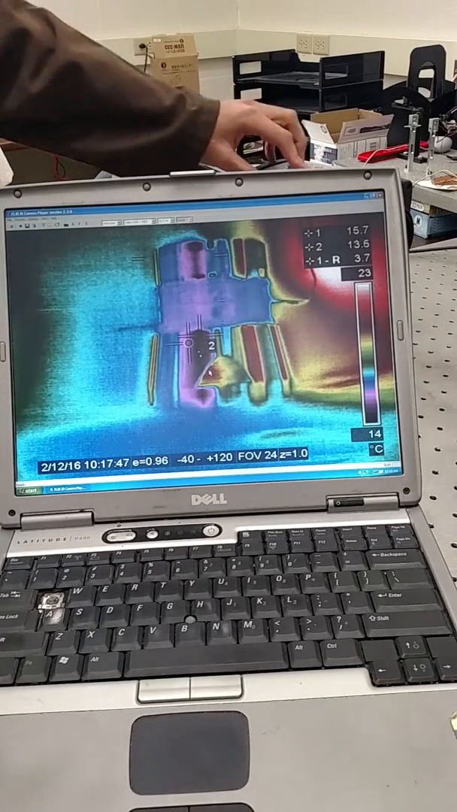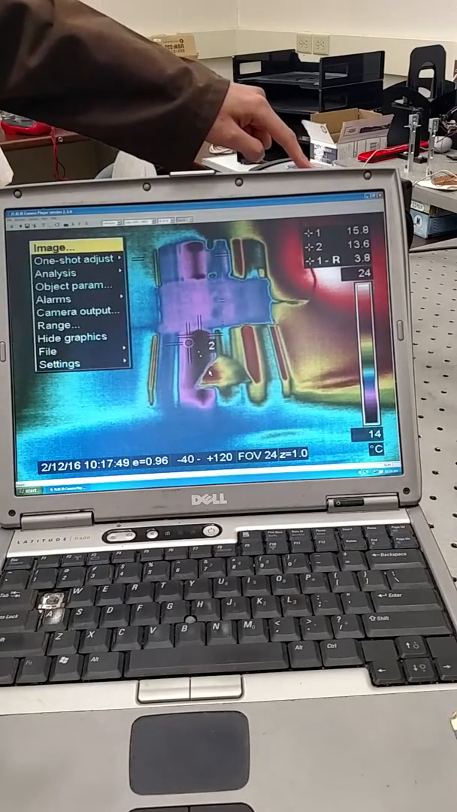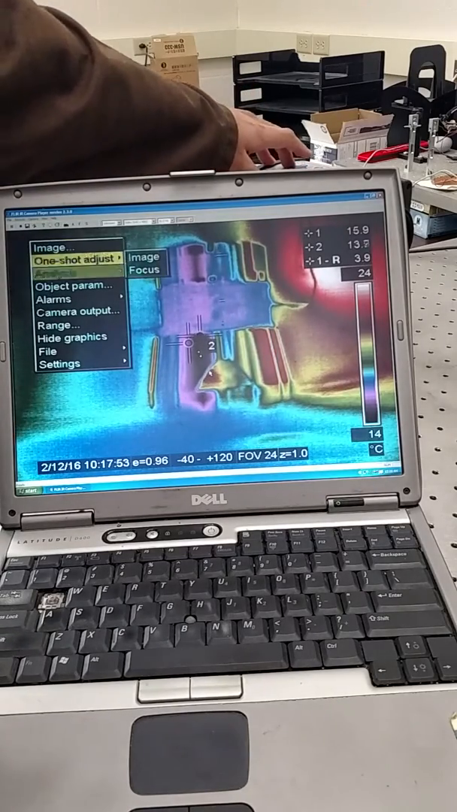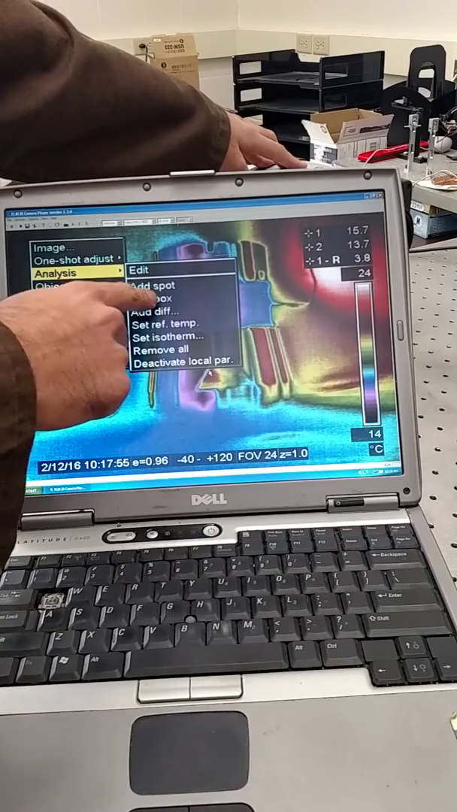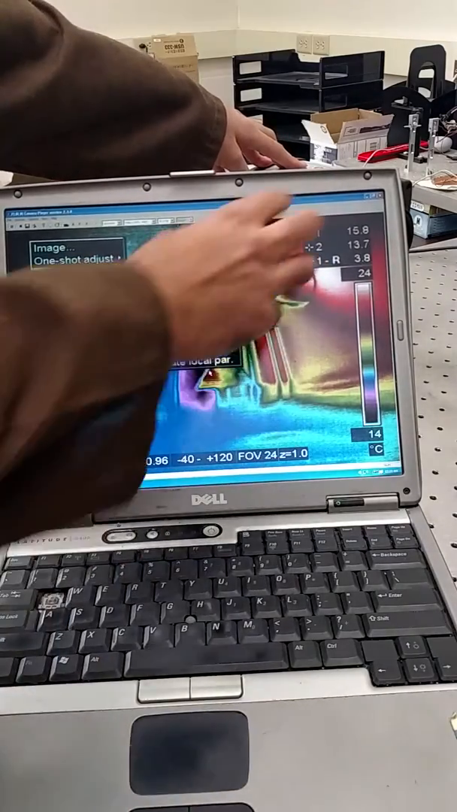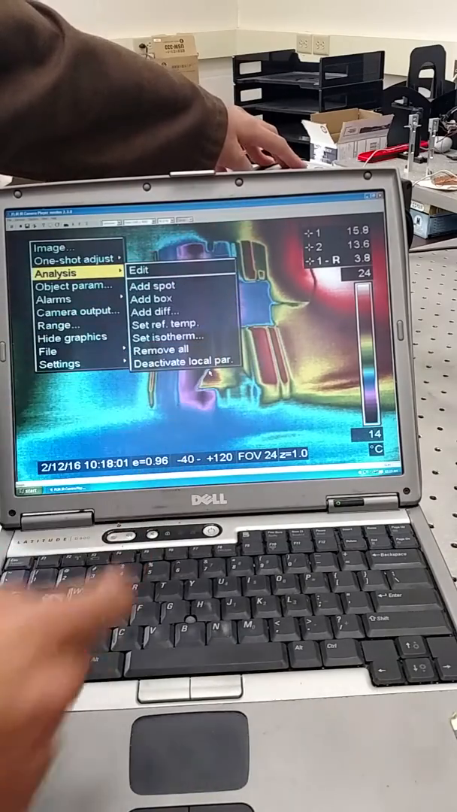So I was going to talk about the menus on this camera itself. So let's start operating backward. I'm used to it a little bit. So here's analysis. You can, for example, add a spot measurement. You can add a box, so you can select a box. You can draw a box shape, and you can start the measurement like that.